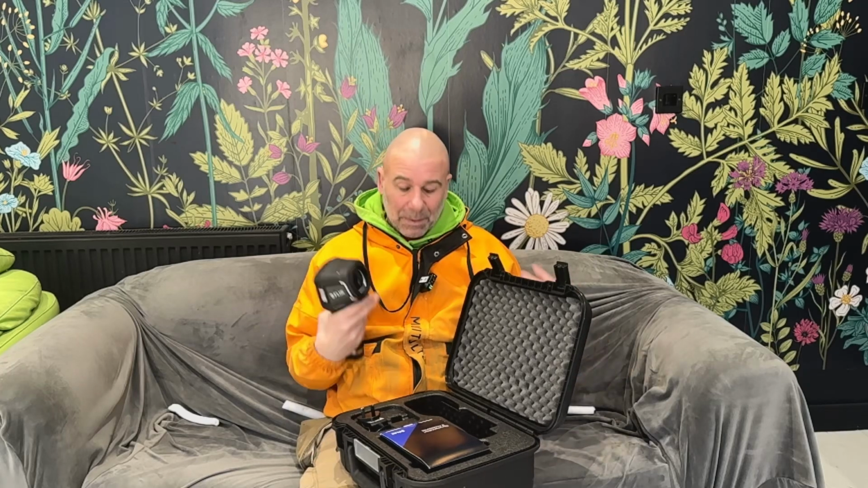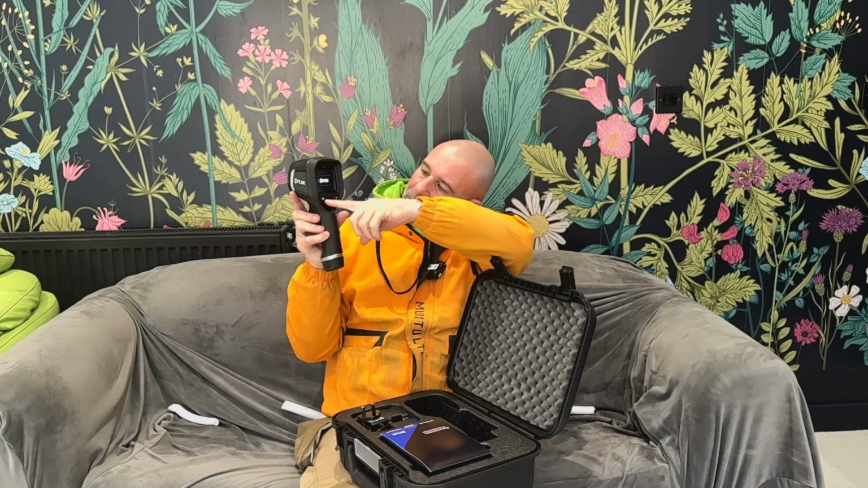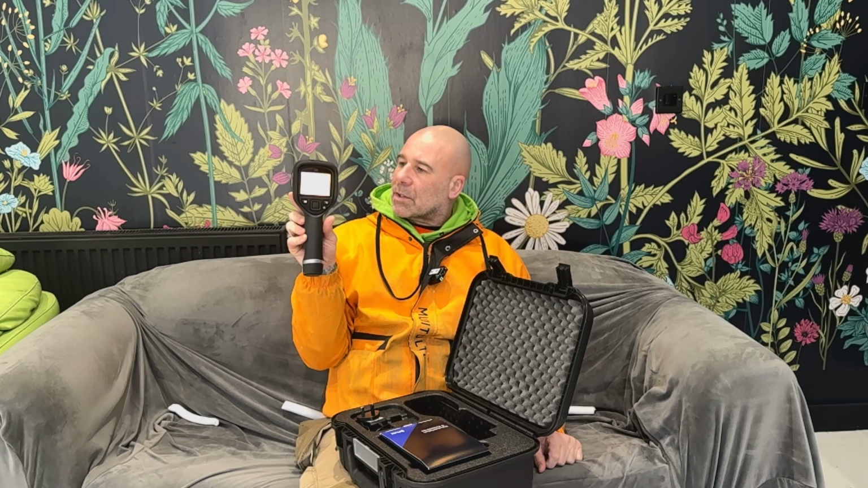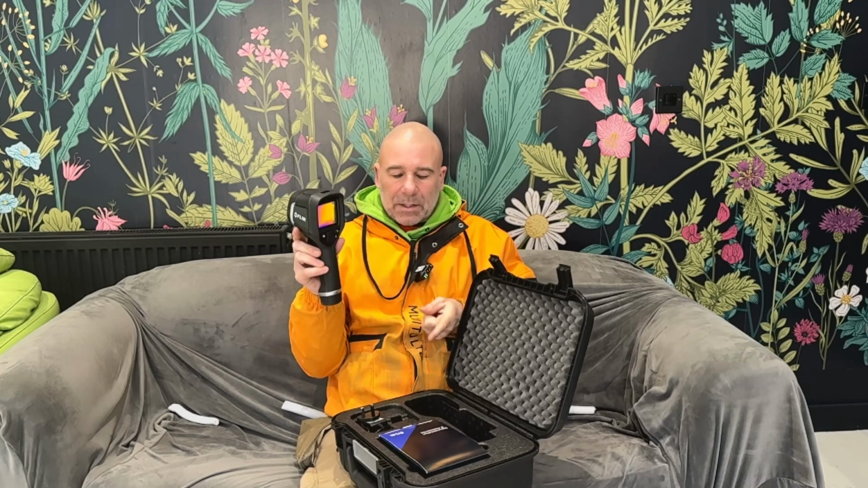And it turns out that it's not brand new, it's been used, because when I turned my camera on, so you've got these buttons here, and then you've got a little button here, that turns your camera on. And then once it's on, you can go through all the settings. It calibrates itself when you turn it on, and then you can go through settings, which there's a quick start.